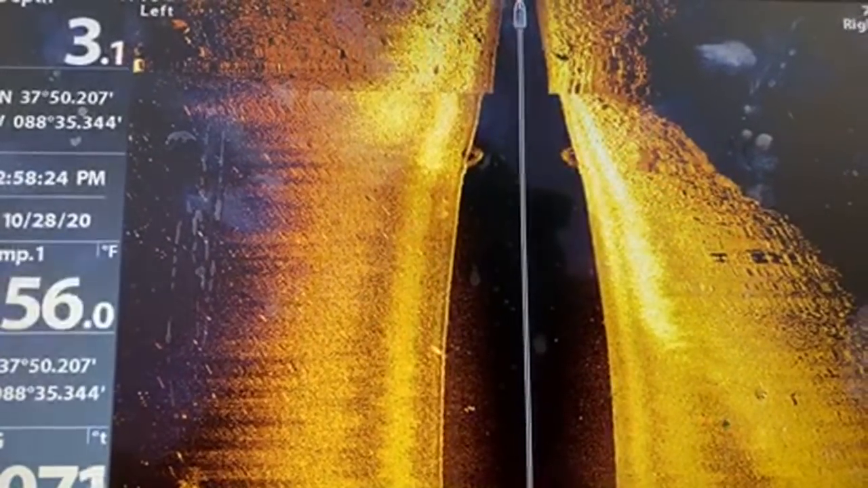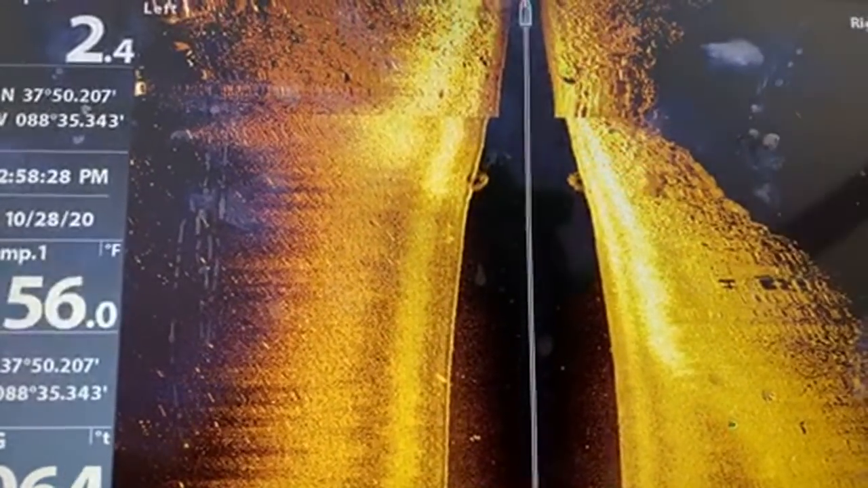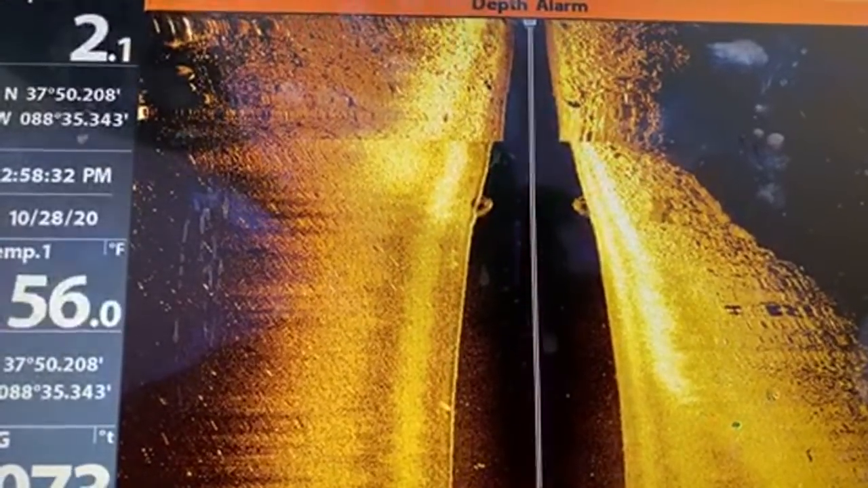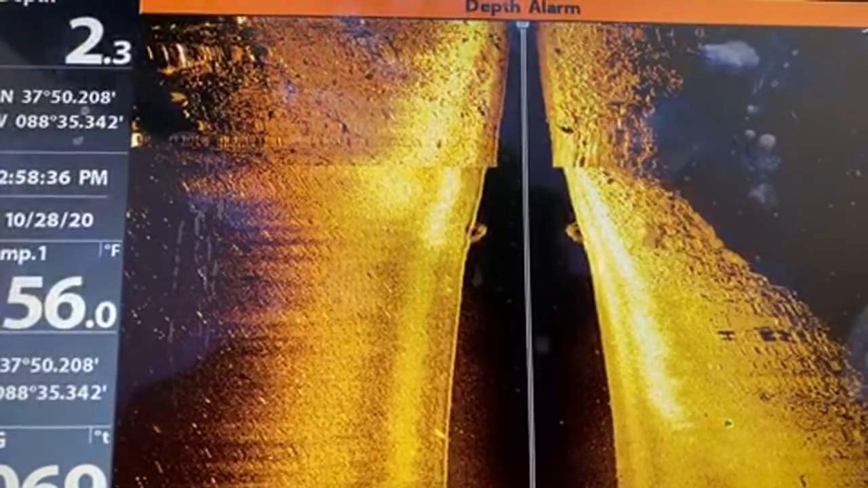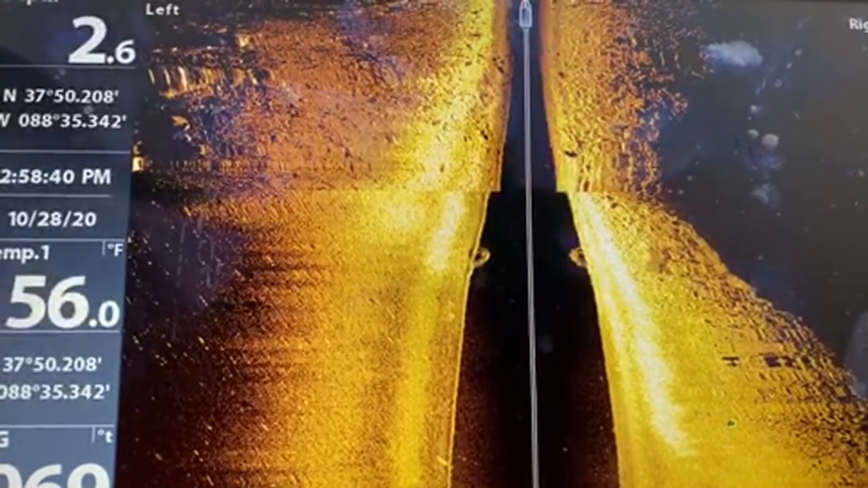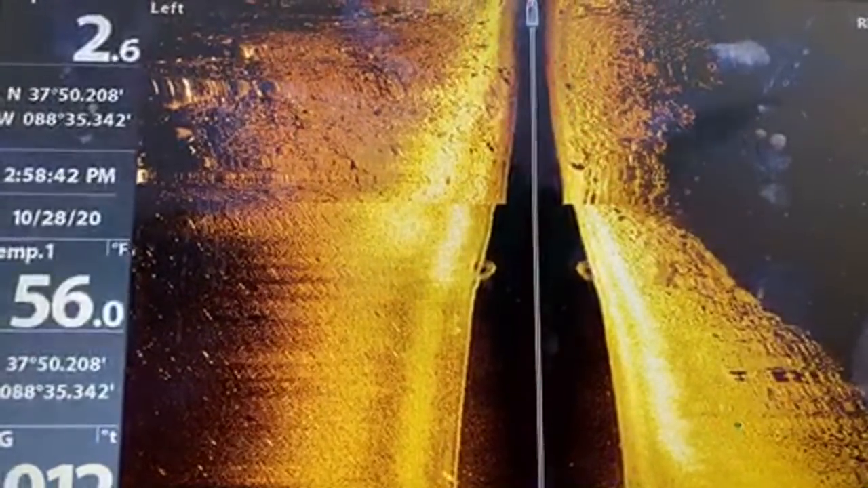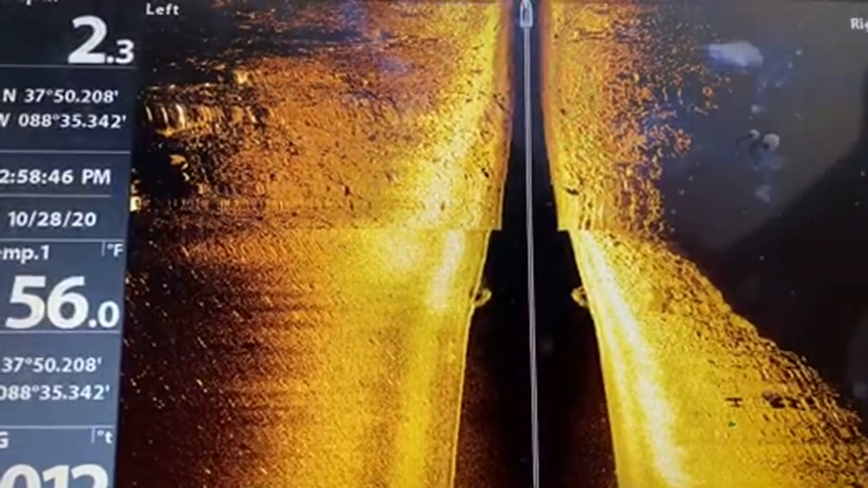I did not bring my magnet. No, I did not. I did mess up on that. Let me go back through. We're getting really shallow here. I'm gonna spin around. I know, depth alarm. I know, you're only 2 foot deep. Magnet is clutch in this situation, yes.